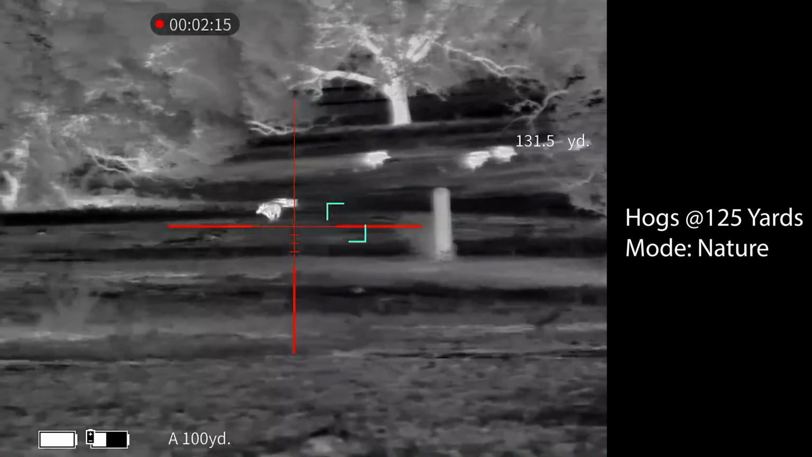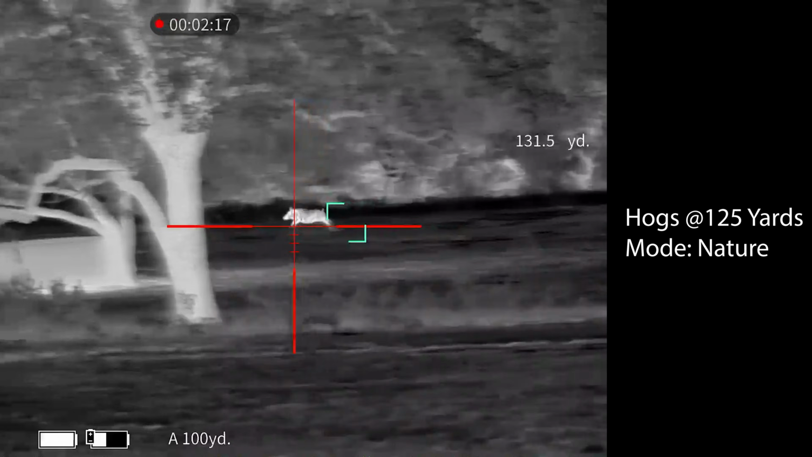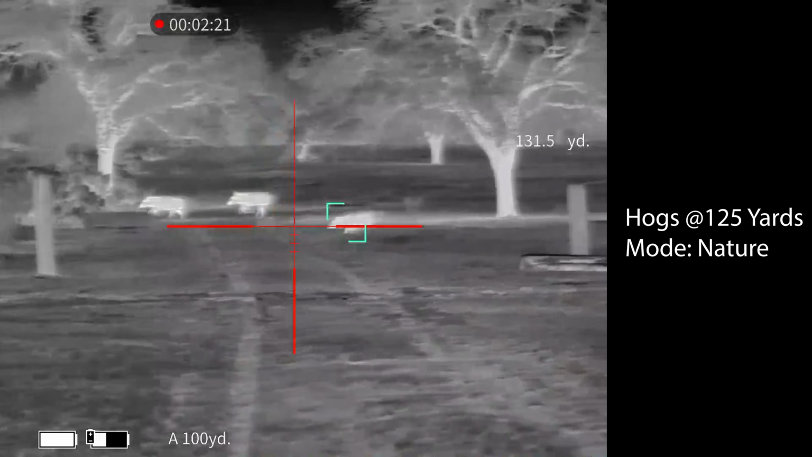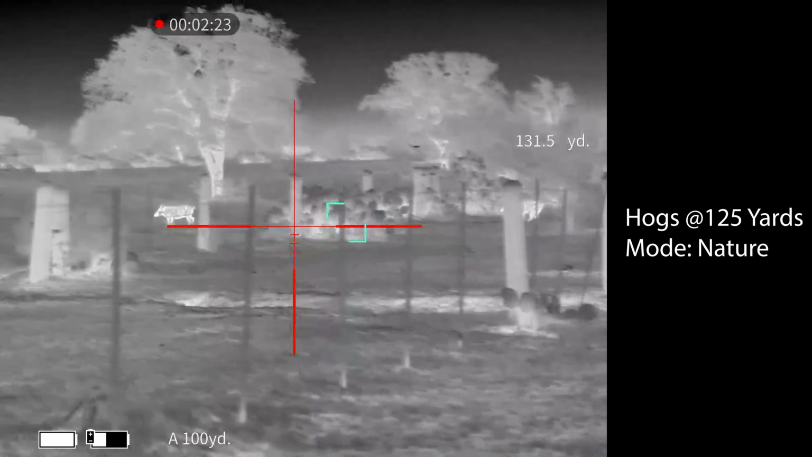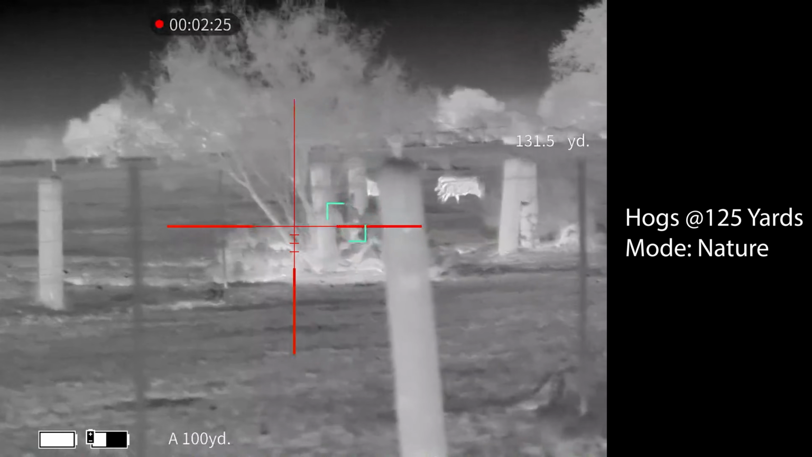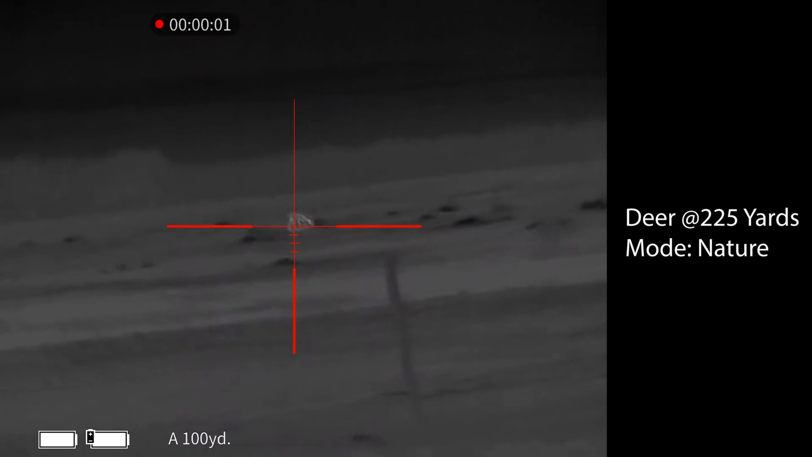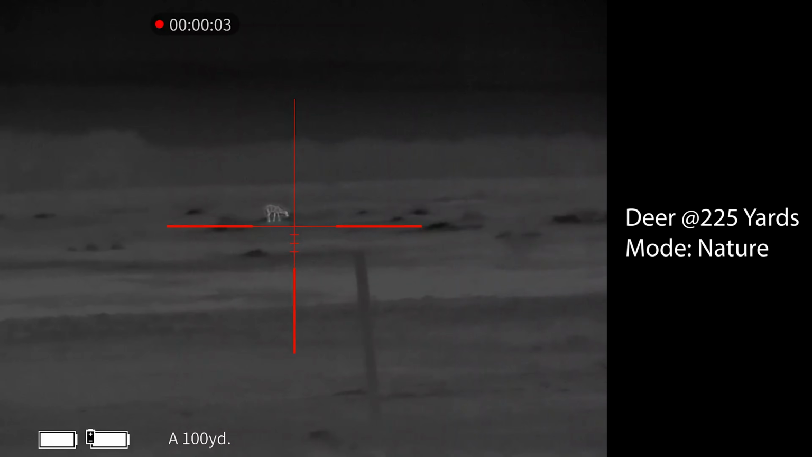Now, one thing I do want to point out is that there are so many different settings you could tweak, such as the contrast or the brightness of the image, that it's gonna make so many combinations. This video would be 3 hours long. So just keep in mind that the image is customizable and maybe even optimizable beyond what I'm showing you in this video.